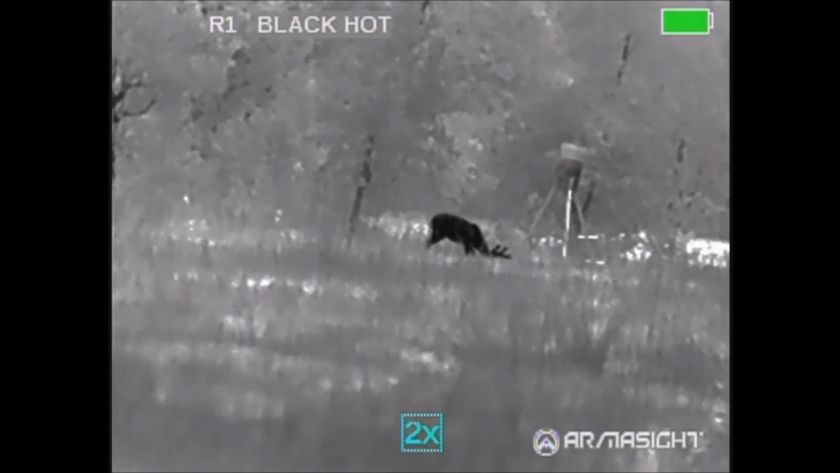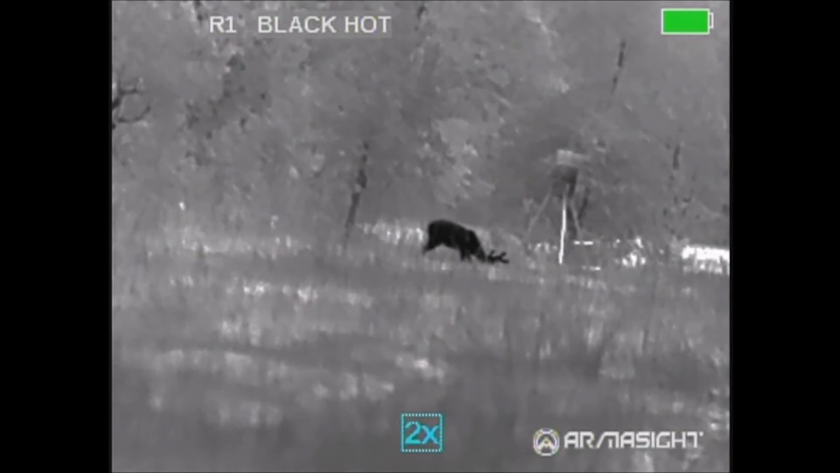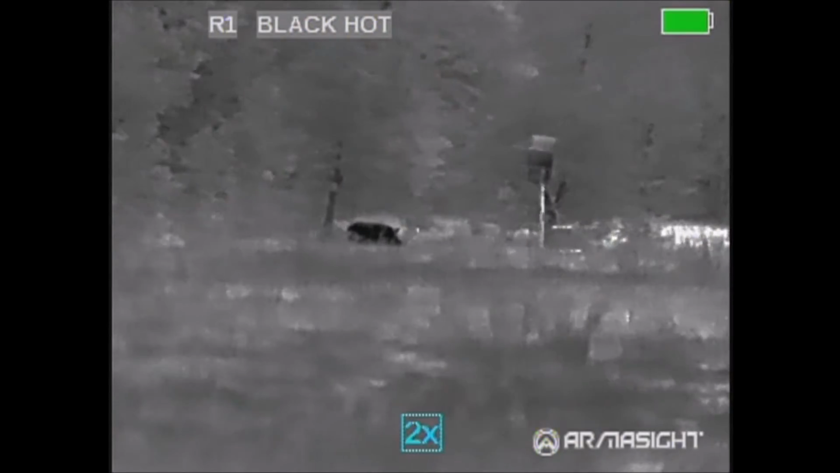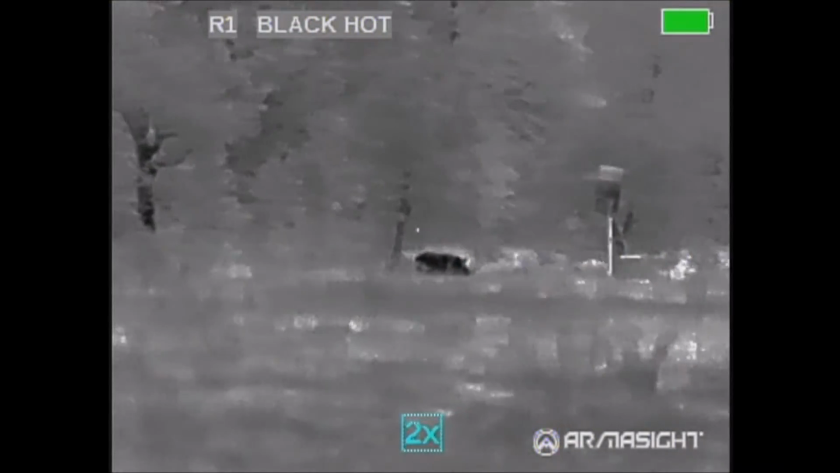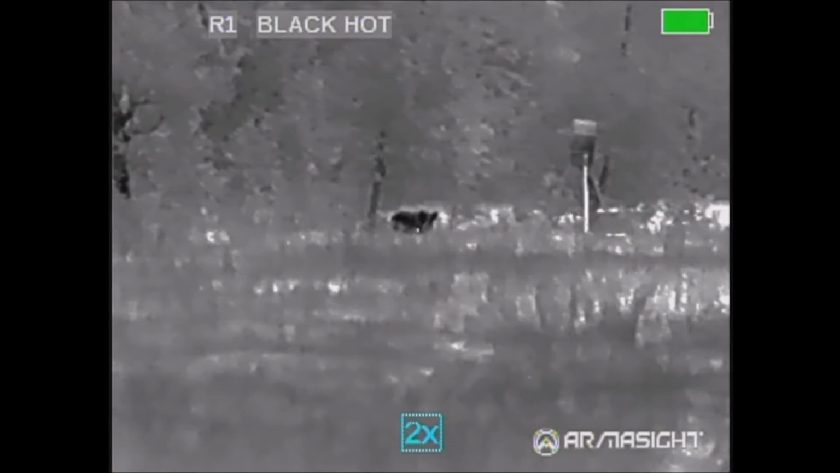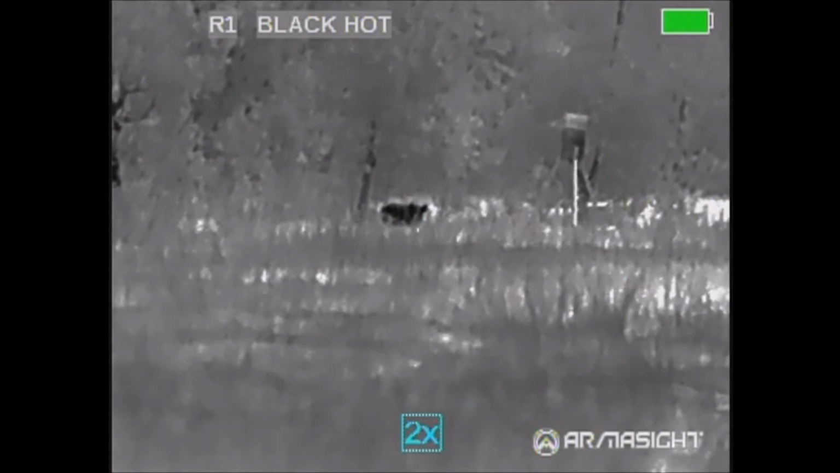And that was pretty much most of the excitement of the hunt. Until finally this guy appeared. He'd been milling around in the woods behind the feeder, but I couldn't tell what he was. Maybe another deer, maybe a hog. Definitely turned out to be a hog, and not one that had showed up on the camera.